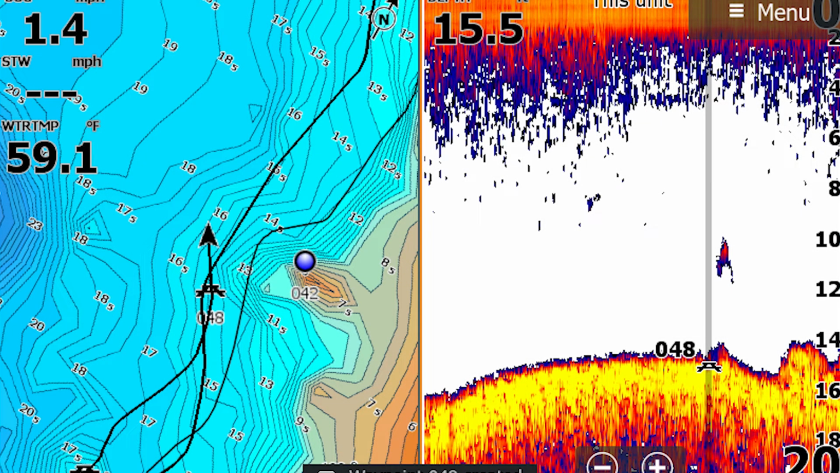So here's the first screenshot of the first bass I caught. You can see it's off this point in about 14, 15 feet of water. Interestingly, that's where I found other bass at that depth. As I slowed down and started fishing, I would actually find more bass under the boat. Up next is a screenshot of the down scan.